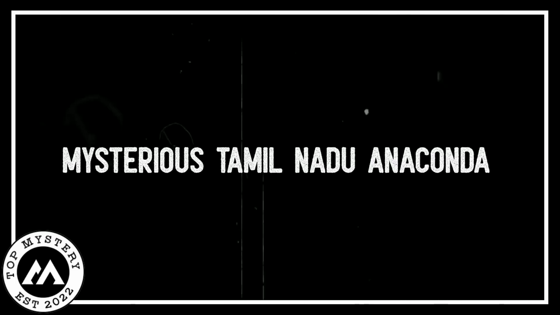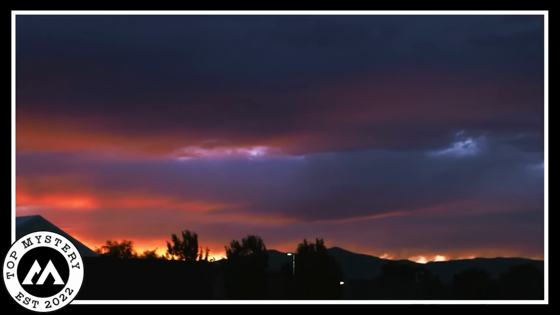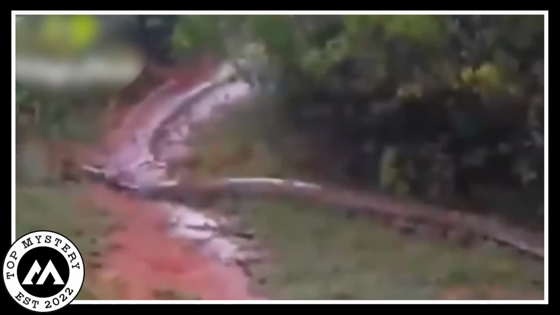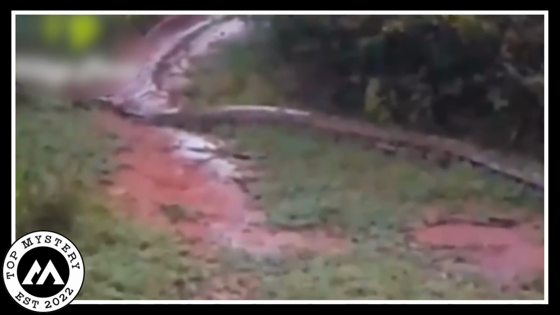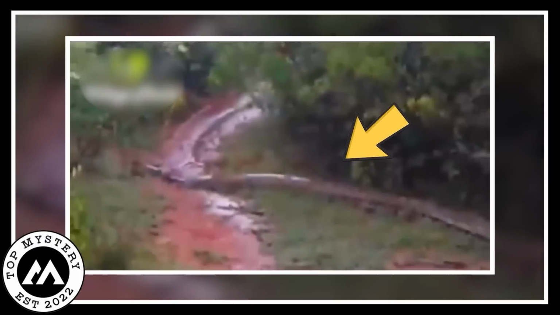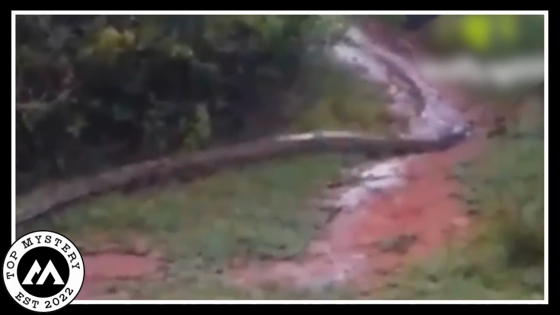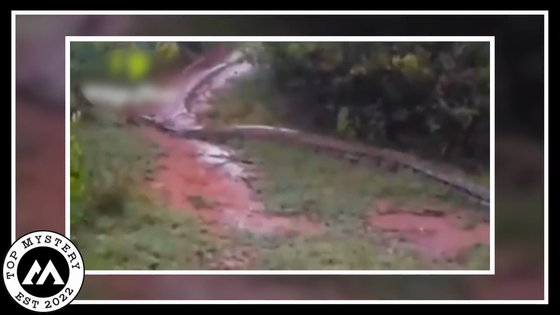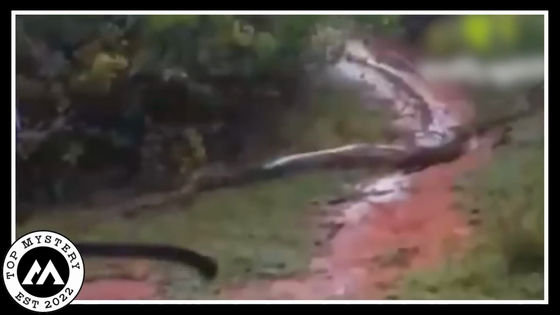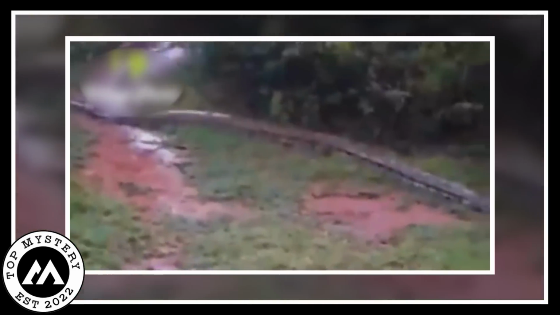Mysterious Tamil Nadu anaconda. As the evening settled over Tamil Nadu, a camera captured a scene that sent chills through anyone who saw it. Out in the vast fields, illuminated by the soft twilight, a gigantic anaconda emerged, wrapped in shadows and secrets. This anaconda was unlike any other, moving with an unsettling grace that hinted at its malevolence. The air thickened with fear as it slithered through the fields, leaving a trail of astonishment in its wake.